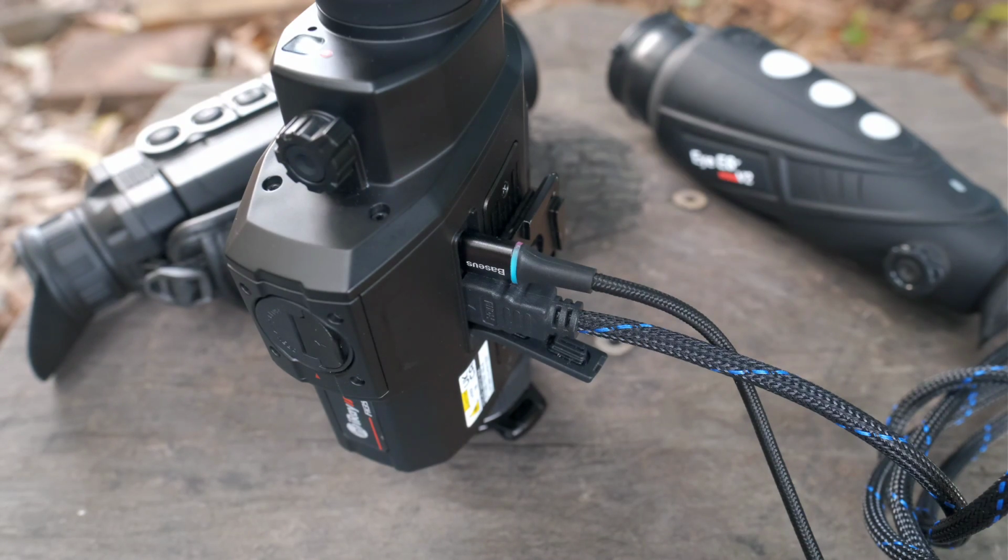Remote screen viewing. Let's jump straight across to that from the Wi-Fi to a hardwired image. This is one of the key reasons why I'm buying this device. You guys might have seen me use my thermal scanner on a Spotlight T-handle with a remote IPS screen on my ATV. My E6 has always been stellar in this regard because of the hardwired output directly into that screen.